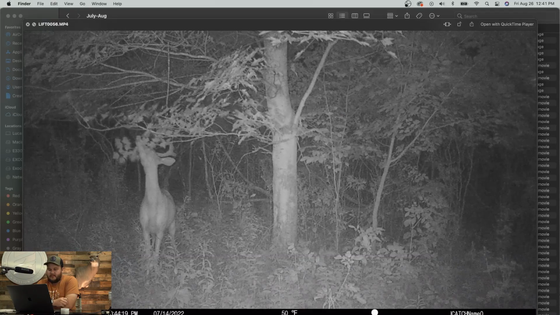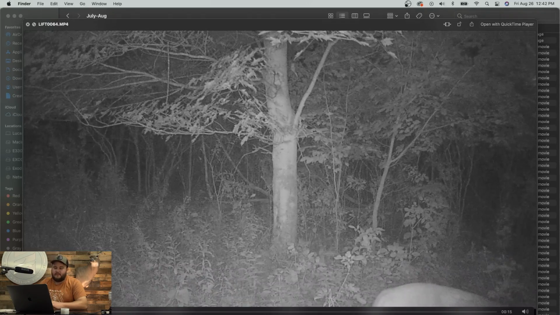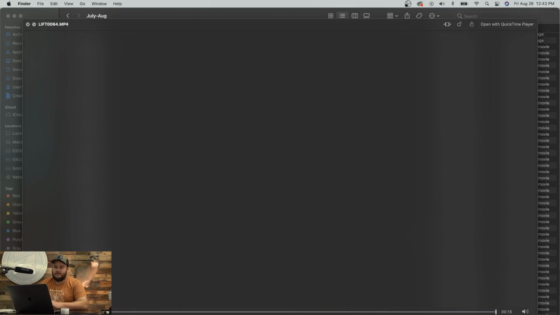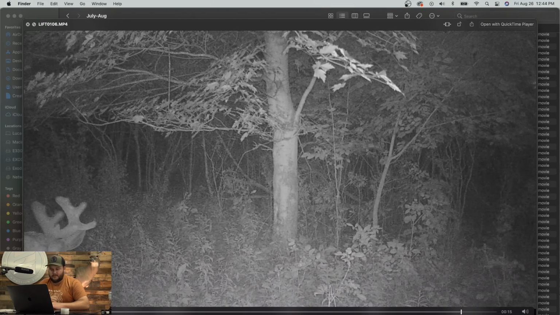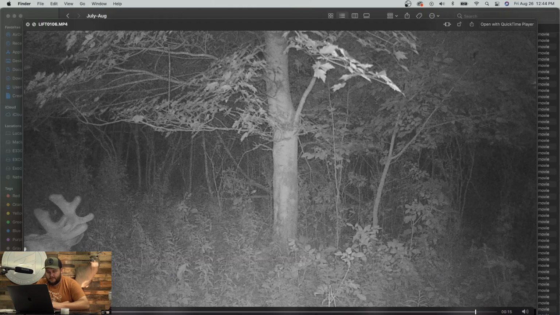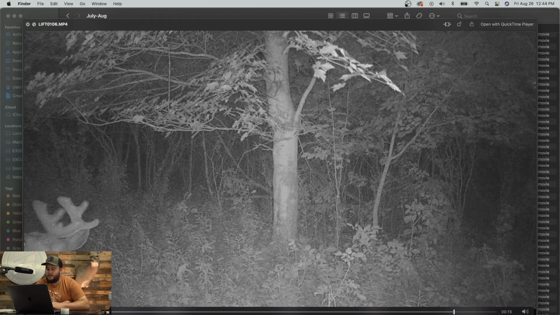There he is working a licking branch. He's got some potential if he's only a 2.5-year-old. We'll see if he survives Ohio's gun season on public land, though. Yeah, those are some 4s poking out there. Be a little 10-point.